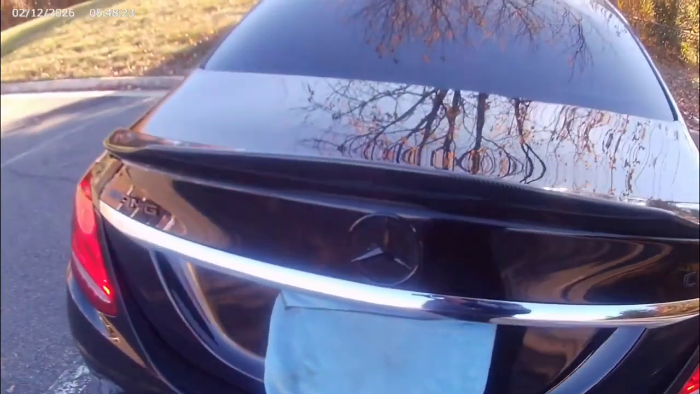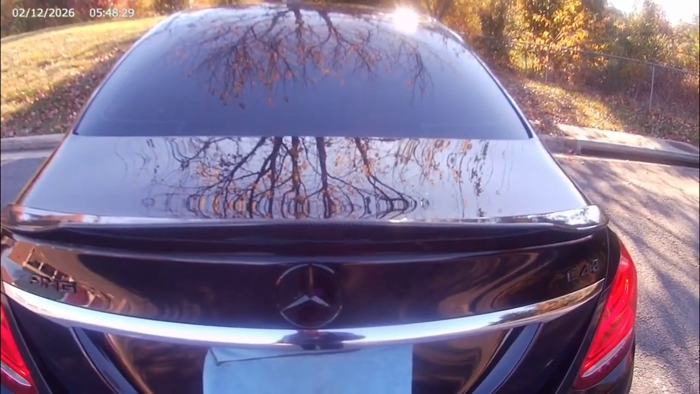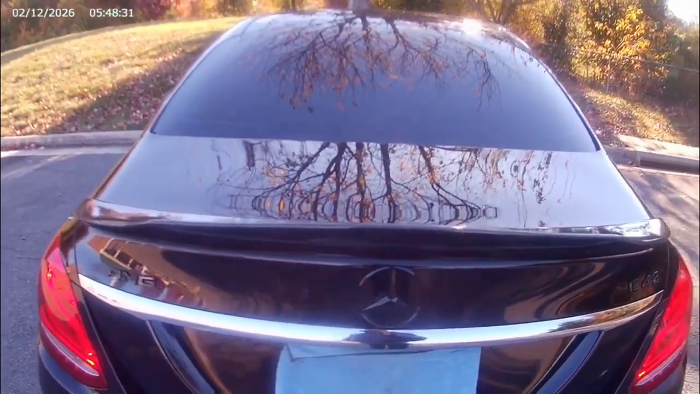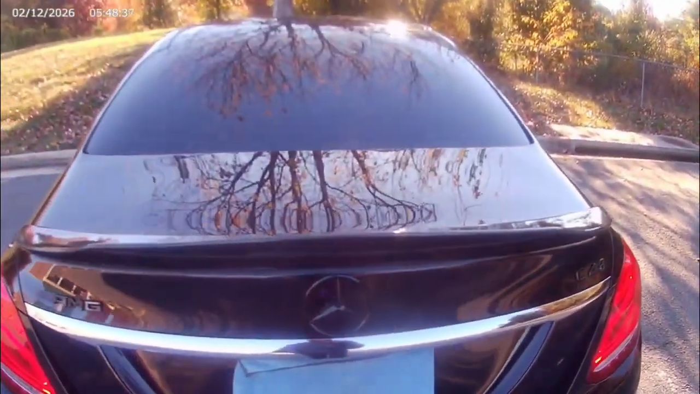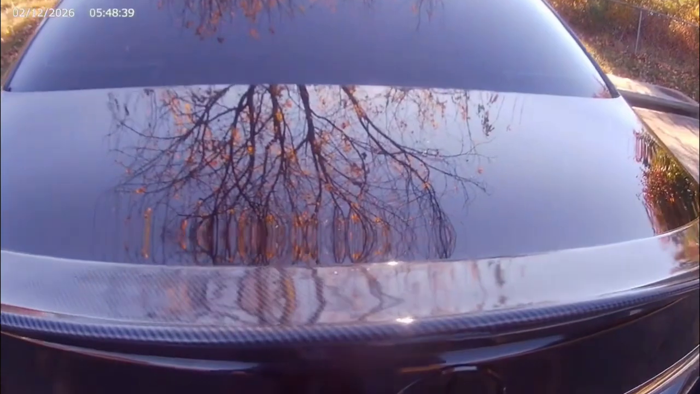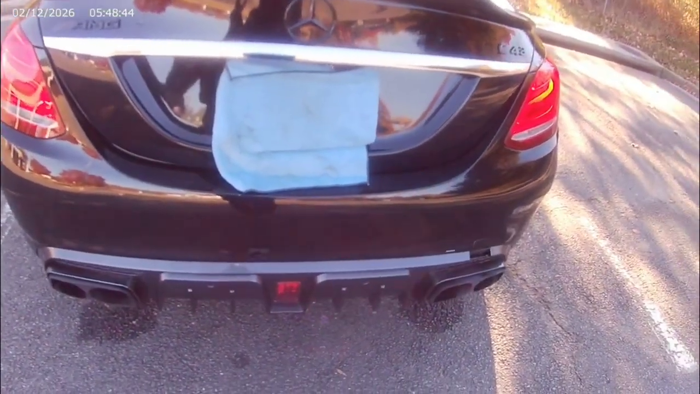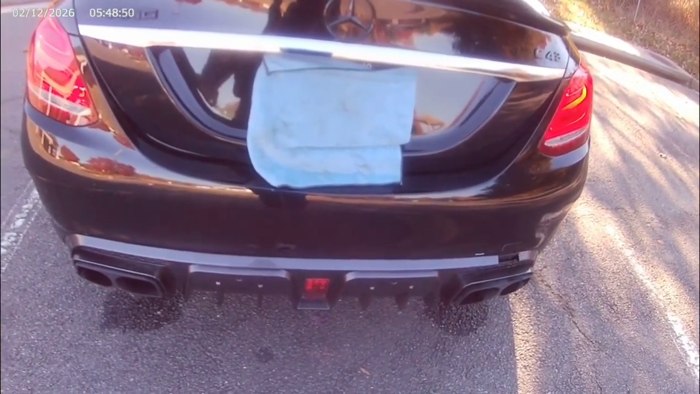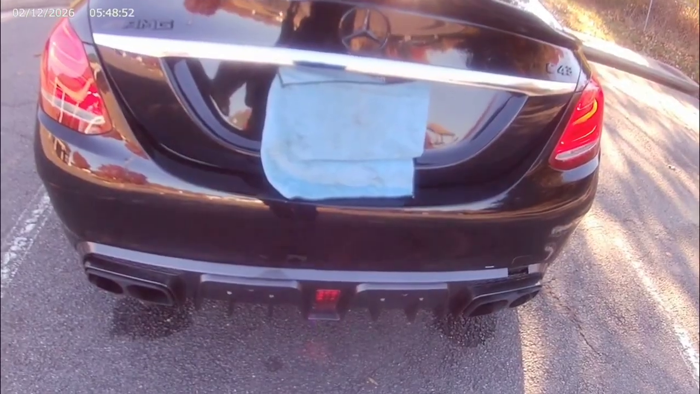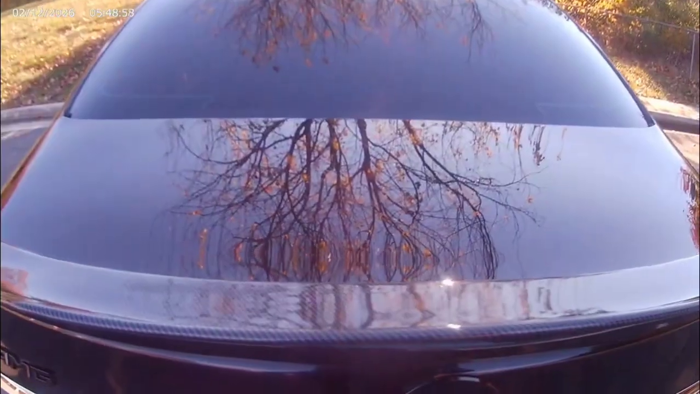Now let's go to the rear of the vehicle. I put these aftermarket emblems on here: the black Mercedes-Benz emblem, the AMG emblems, and the C43 black, fake black emblem. I got the rear diffuser aftermarket. I think it looks good and matches well with the car. And then I put this carbon fiber rear wing on here.